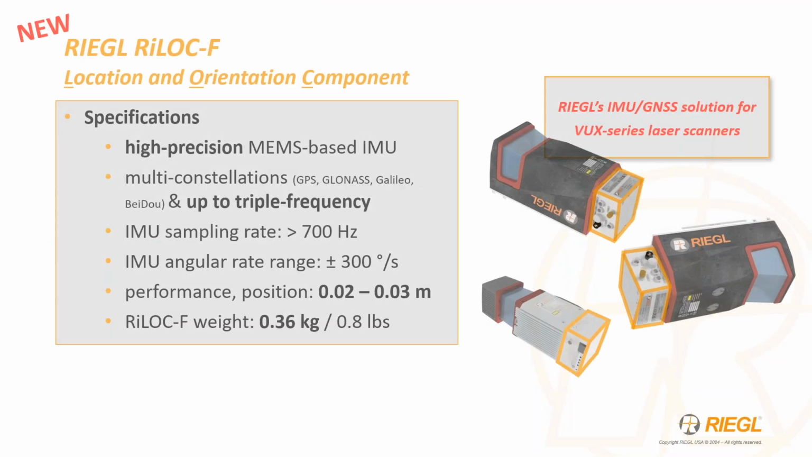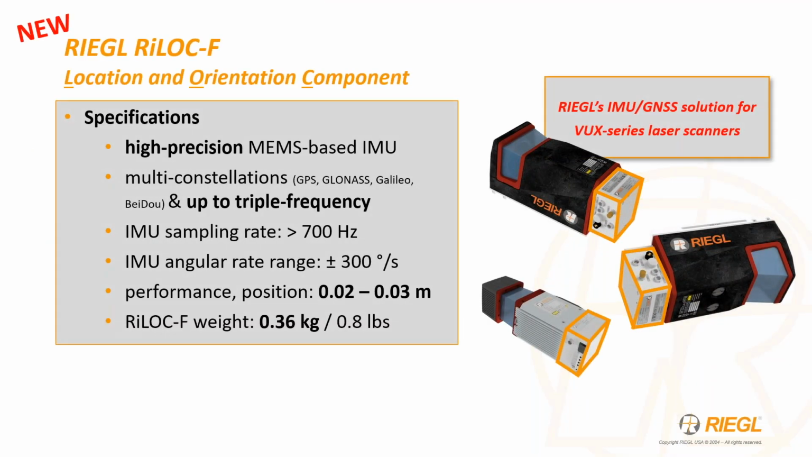Taking it further and beyond, we're now excited to share our expanded RIEGL portfolio with the RIEGL F. This is a more highly accurate MEMS-based IMU GNSS solution. In this case, it offers triple frequency compared to the RIEGL E, which is dual frequency, still very lightweight.